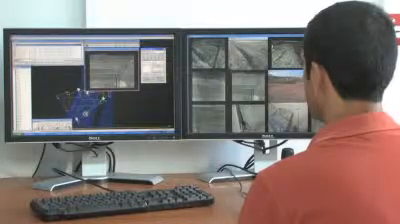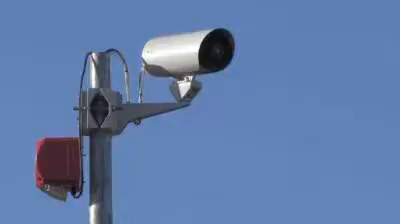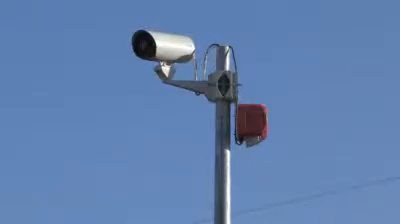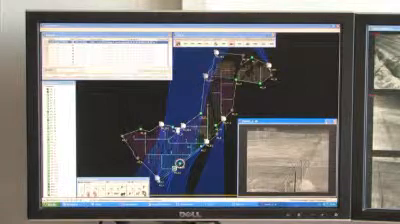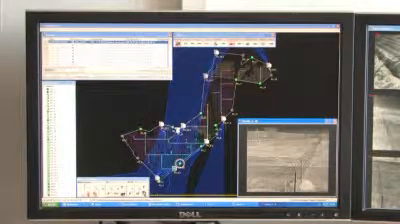If someone crosses a line which is set in the video analytics, an alarm will go off. A light will start to flash and an acoustic alarm will go off as well. The operator will immediately see on his screen the image captured by the camera that's created the alarm and determine if action is needed.